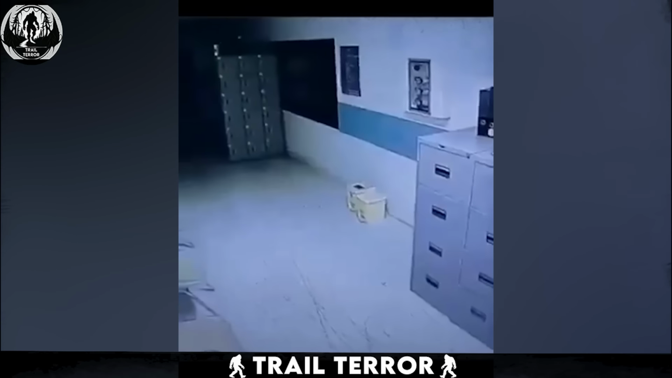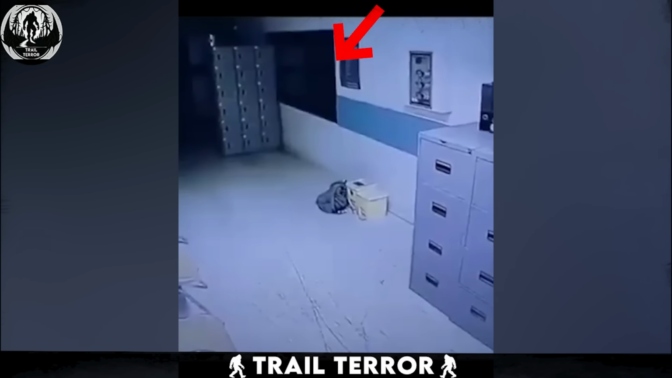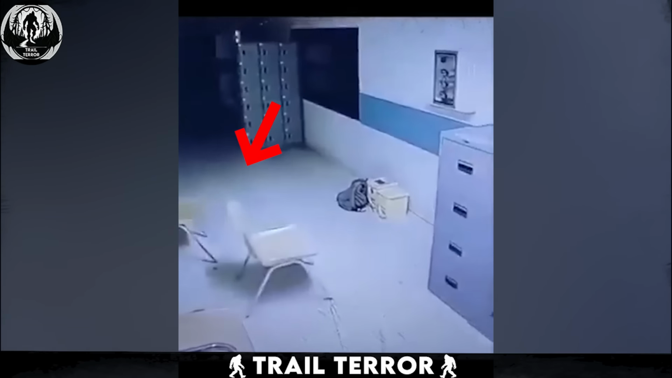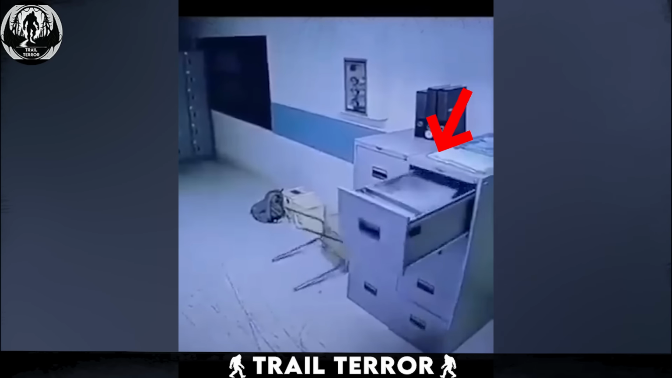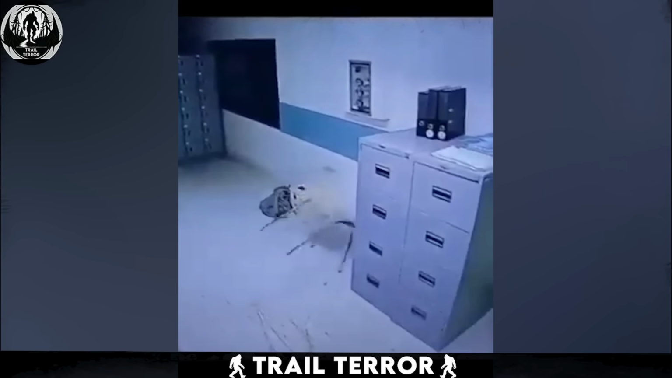Watch that bag. It flies out the window as if hurled by an unseen force. A board falls from the wall. A chair shifts ominously. What's going on? The person filming has nerves of steel. Even the cabinet door is pulled open. Yet they stand their ground, continuing to record.